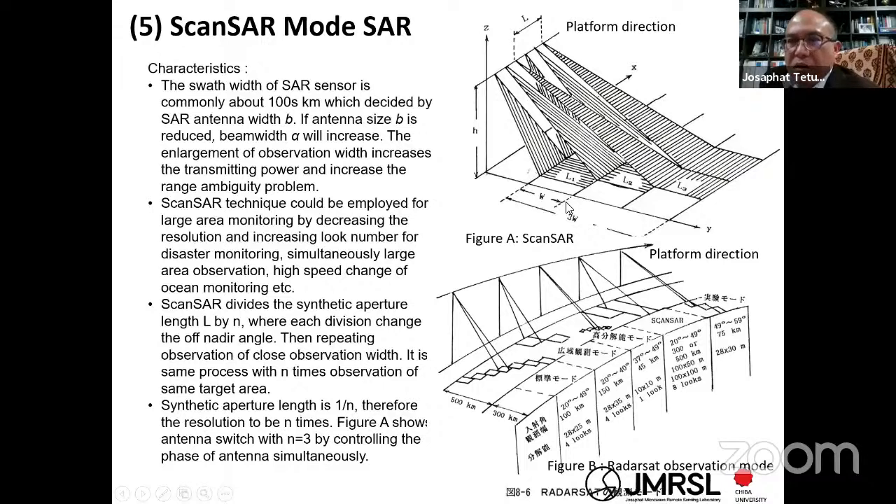You can move this off-nadir angle using the mechanical or the phased array antenna. You can just change or move it, every 1 degree. Yes, it is also enough. And you can get a coverage that is 3 times that of the common strip map. But unfortunately, the resolution is dropped, but you can get a very large area.